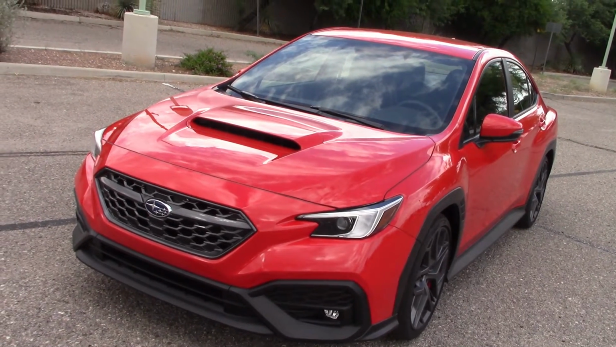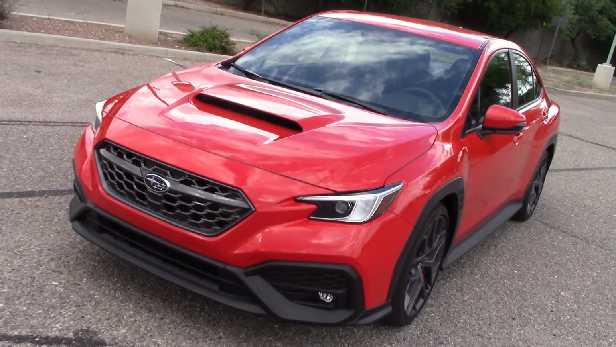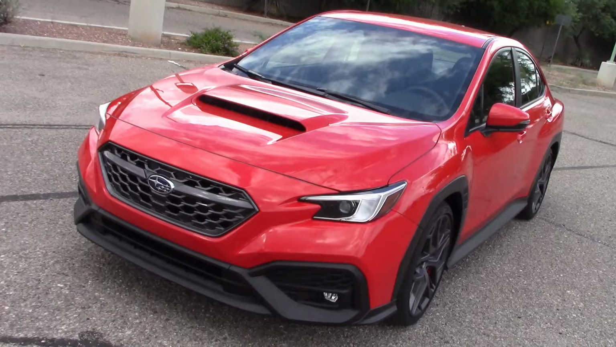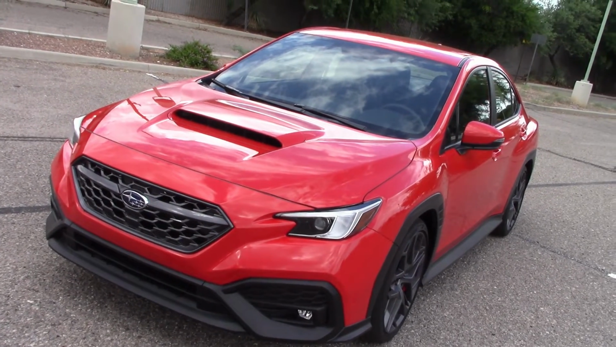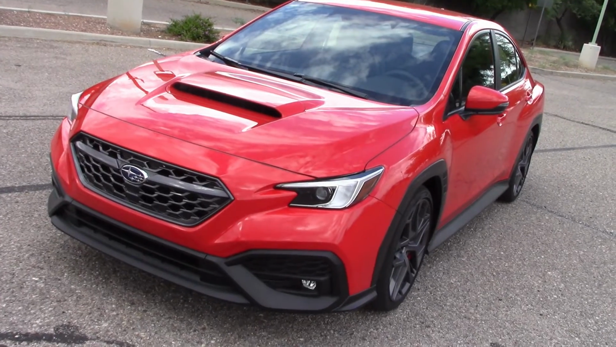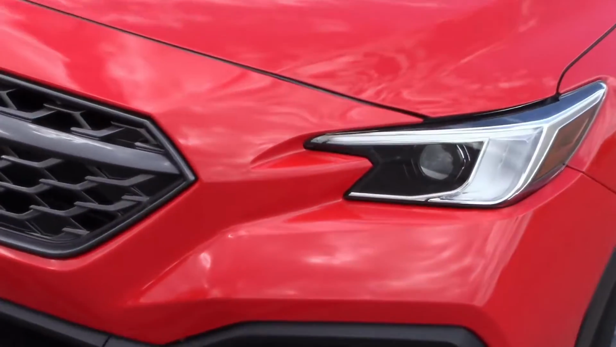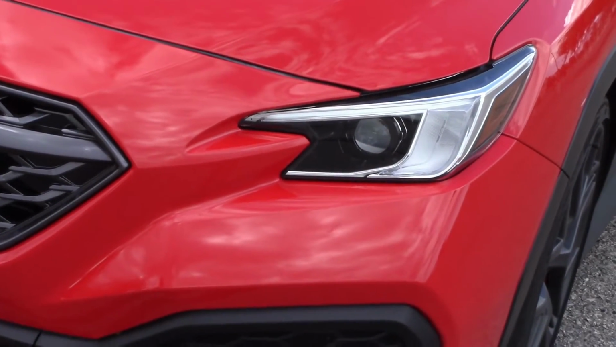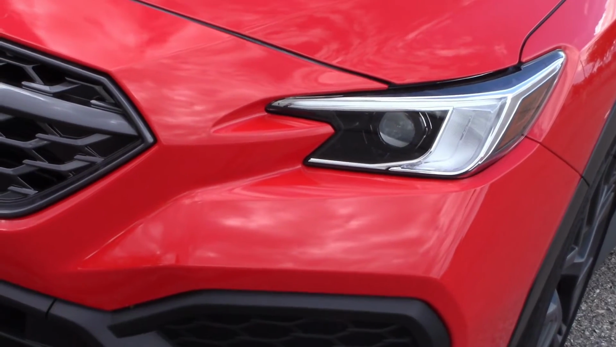Subaru sent us their 4-door hot rod WRX with the TR package, means tuner ready. $42,000 worth of car here, very nice looking. We did a full road test on this with the fuel economy performance figures on a separate YouTube video, but here we're doing night driving headlight test only. If you want to see the other video, I'll link for that at the end of this video. So let's take these headlights out in the dark and see how they perform.